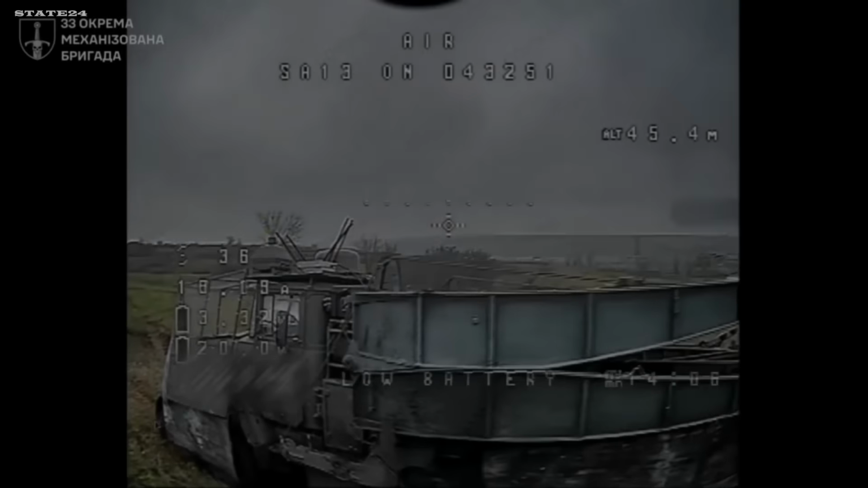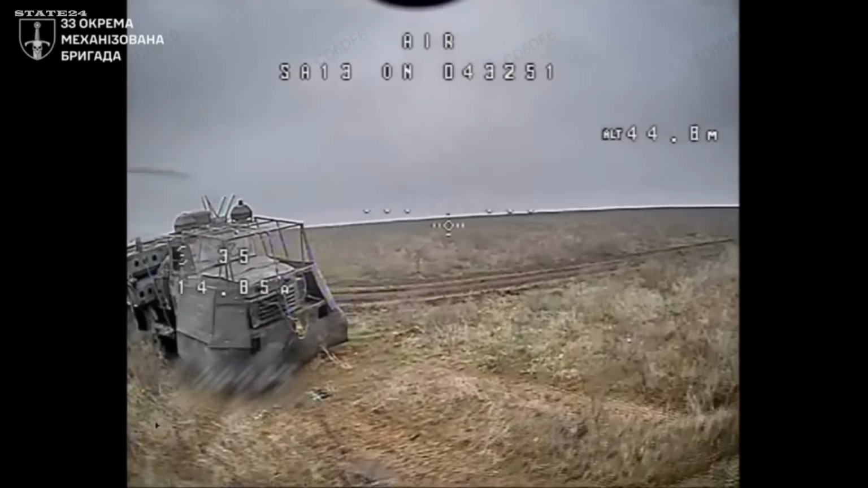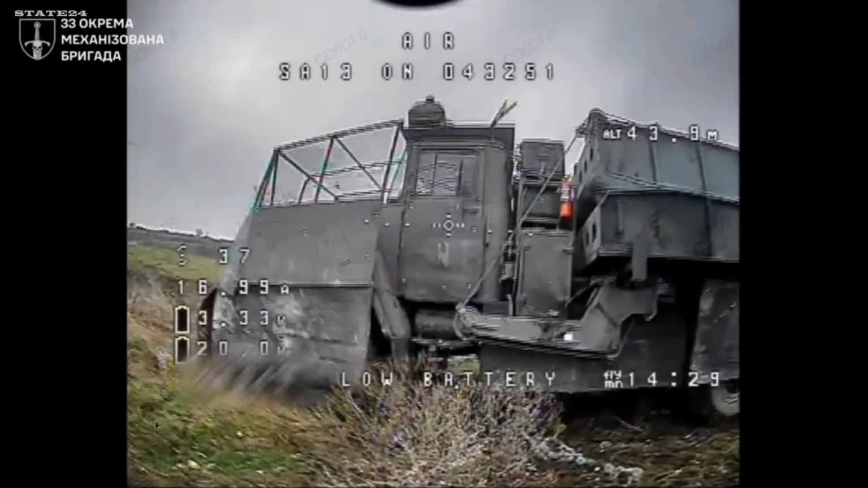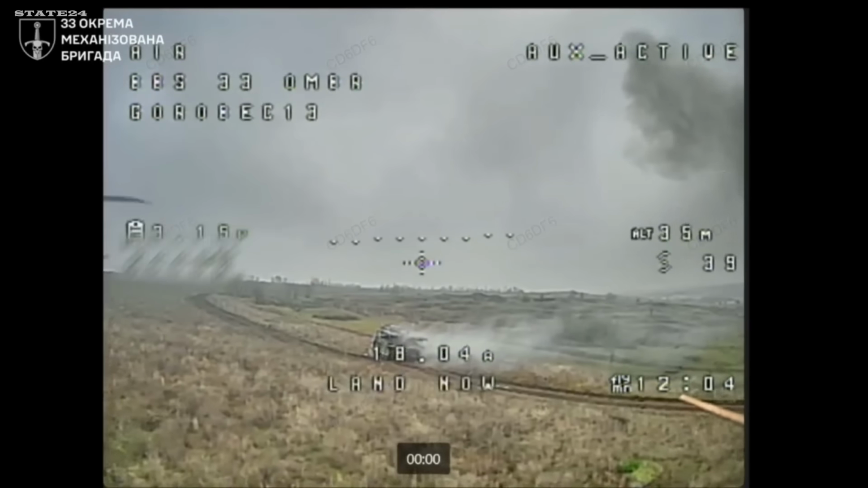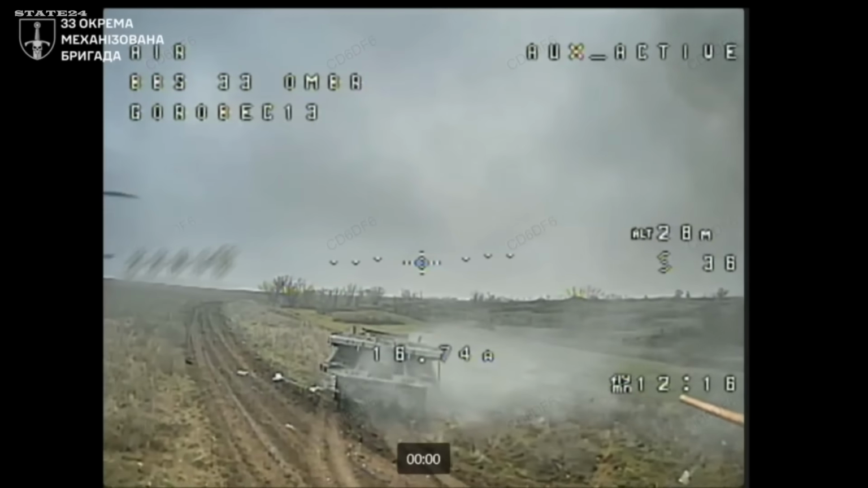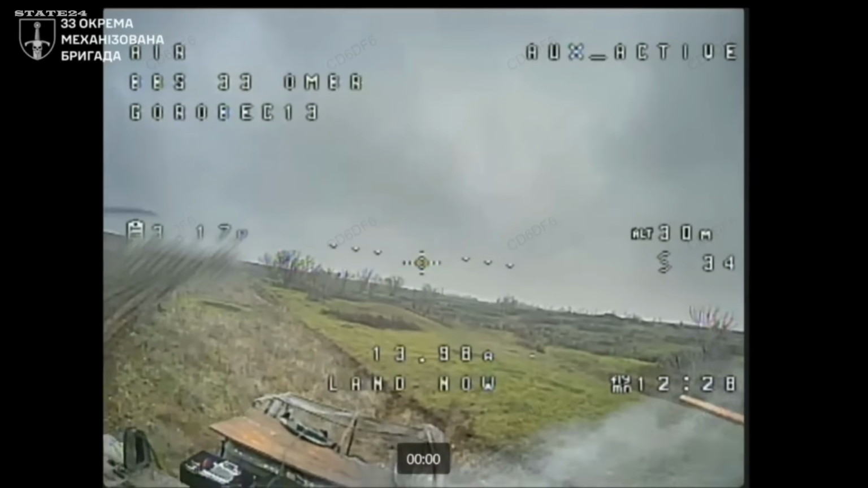Asphalt. Russia keeps trying to build a pontoon crossing over the Kazeny Torets River, and keeps failing. A tracked pontoon layer destroyed. A vehicle carrying troops destroyed. Now a ZIL truck carrying pontoon equipment also destroyed. Every attempt stopped before the bridge is even built.